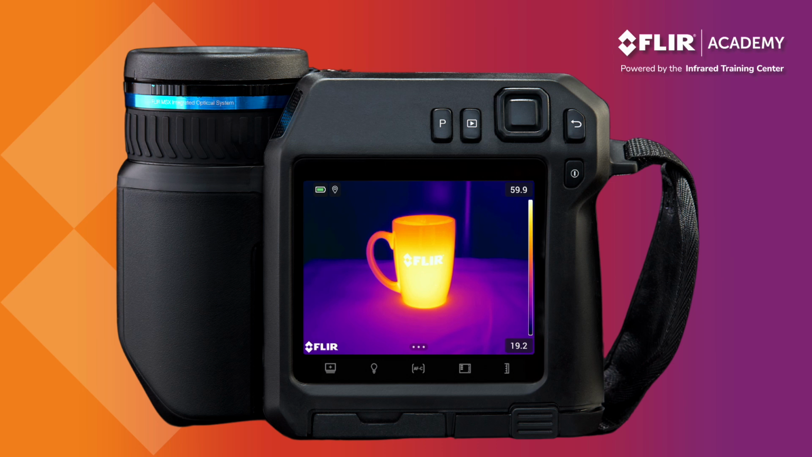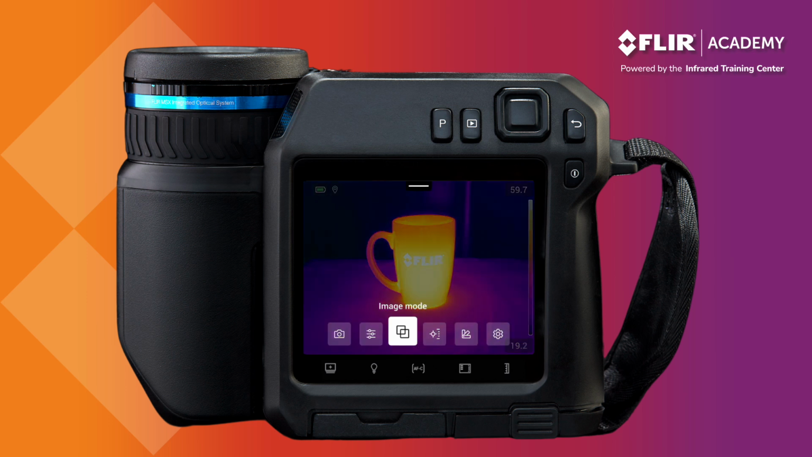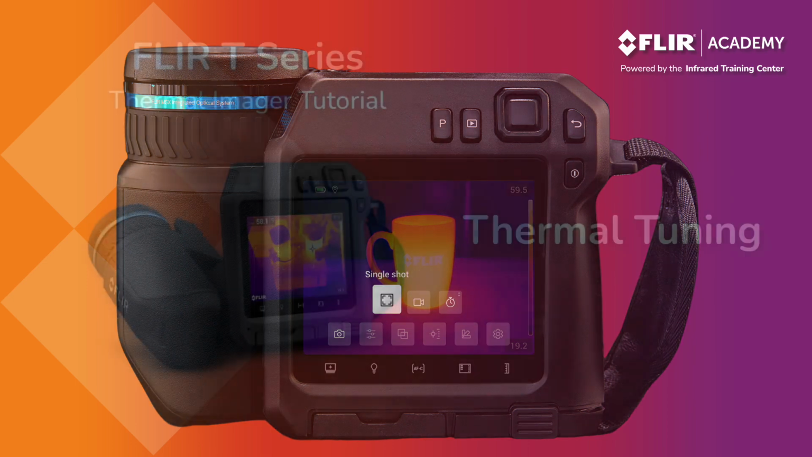The FLIR T-Series saves both thermal images and video and also provides an option to capture time-lapse sequences. This recording mode can be changed from the main menu. Operators can toggle between still photo, video, and time-lapse. Select the desired recording mode, and when you press the Save Image button, the thermal imager will save data in that format.